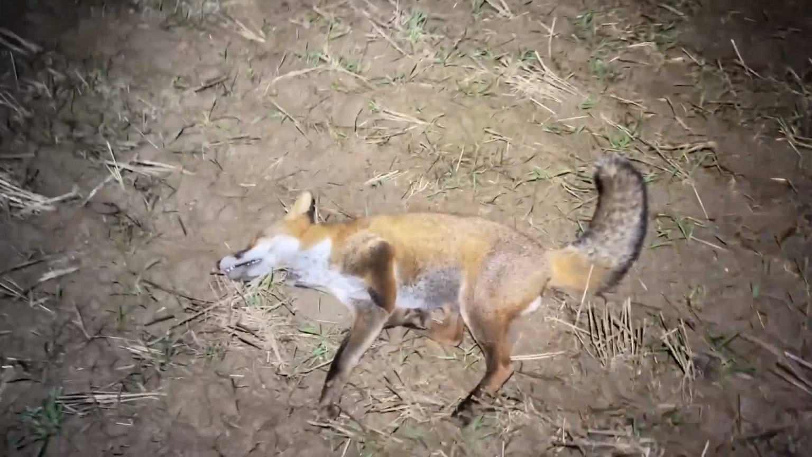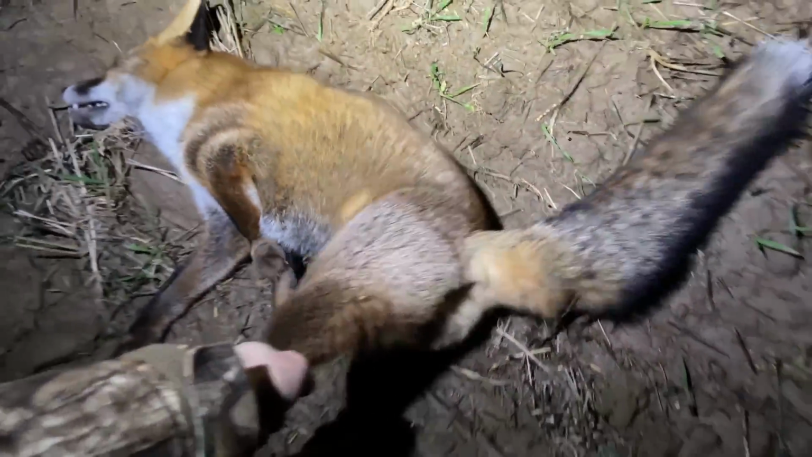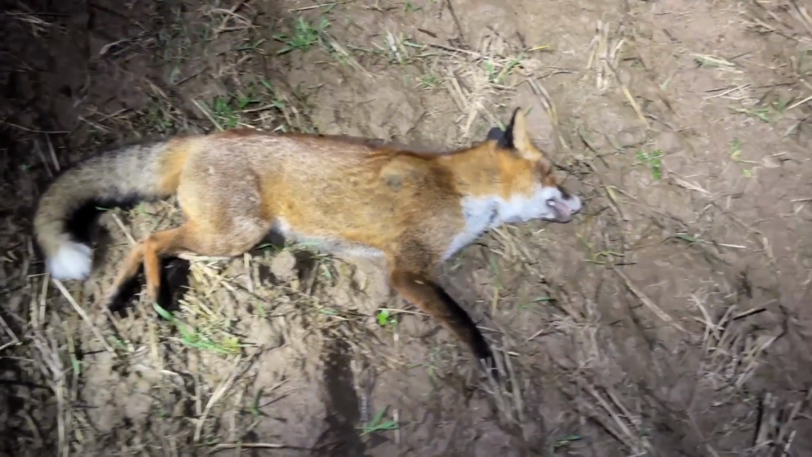Dog. Yeah. Size one as well. That's a good size, isn't it?